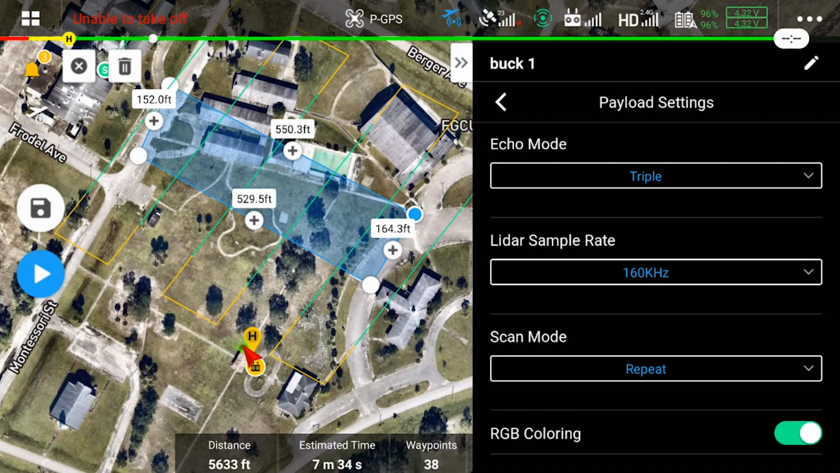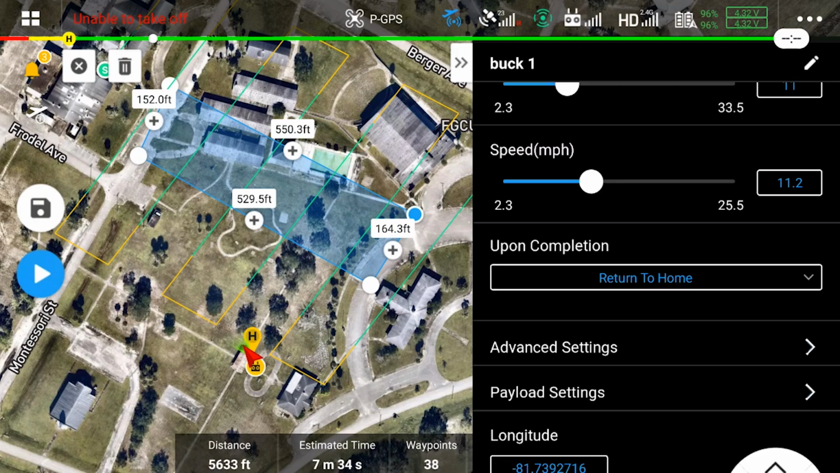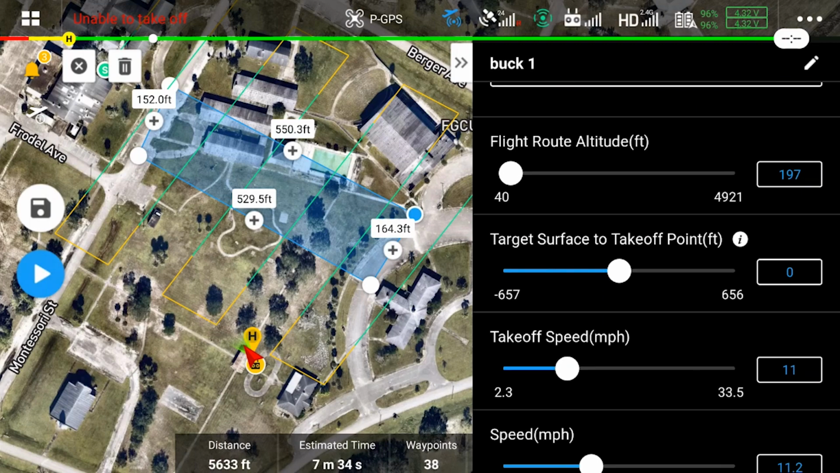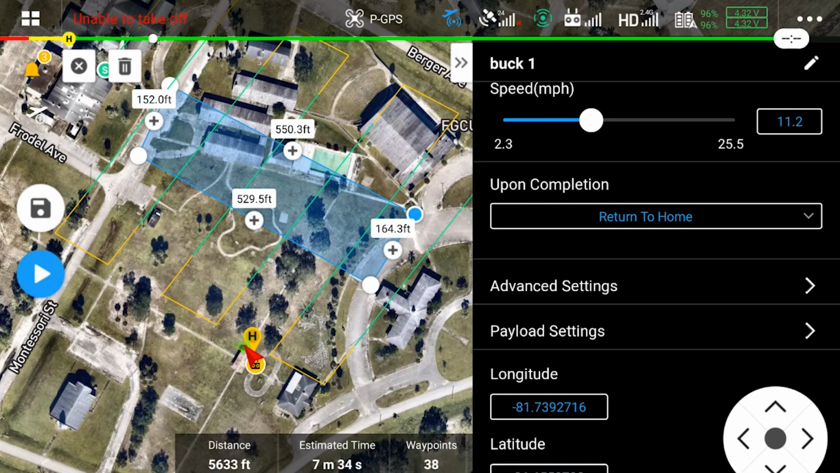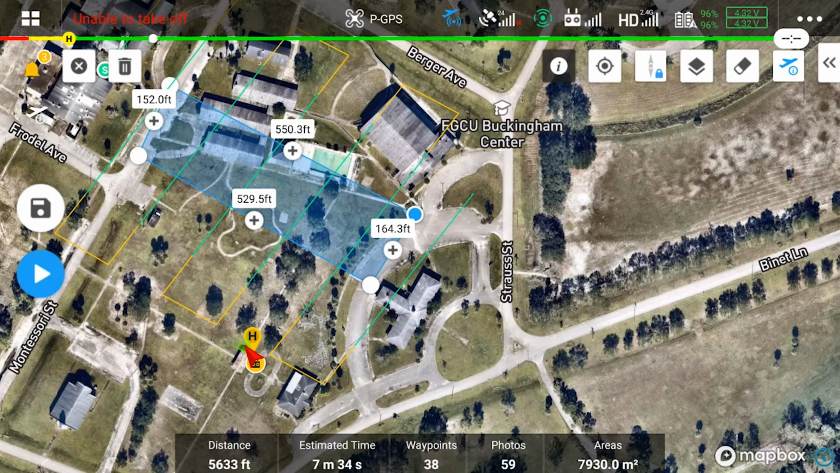And I'm going to turn the RGB coloring on. So that's on now at this time as well. And there's our longitude and latitude there at the bottom. Go ahead and just review those real quick, kind of skim over it, make sure altitude is good. There's one last verification of everything, and it looks good to me. Let's go ahead and go back.